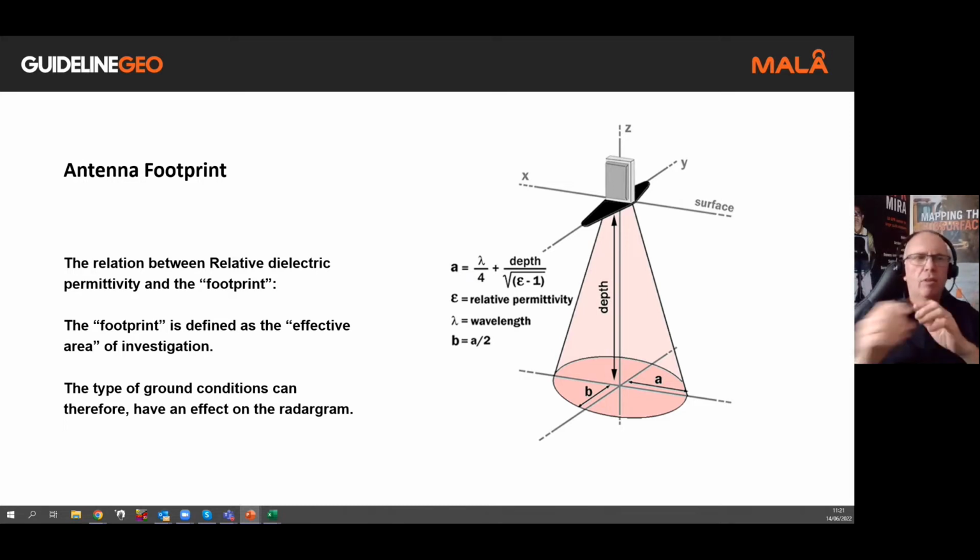We just look at the wavelength. That's the lambda sign. We're looking at a quarter wavelength in this equation. We need to know what the depth of investigation is going to be, and then we also need to know what the relative permittivity of that material is. And the equation is the square root of E minus 1 on that. So depth divided by the square root of E minus 1.